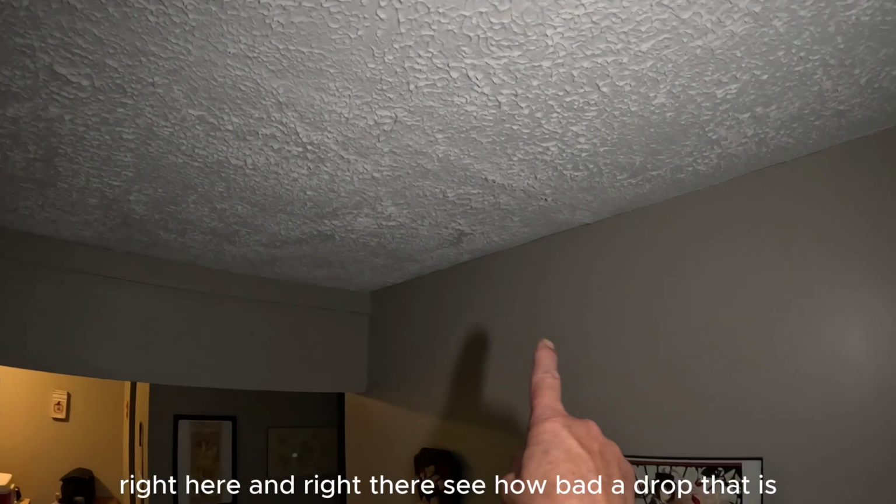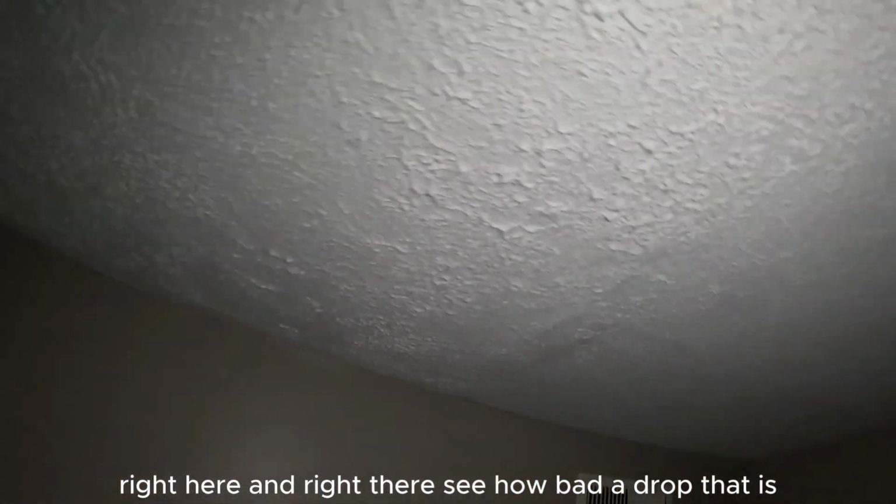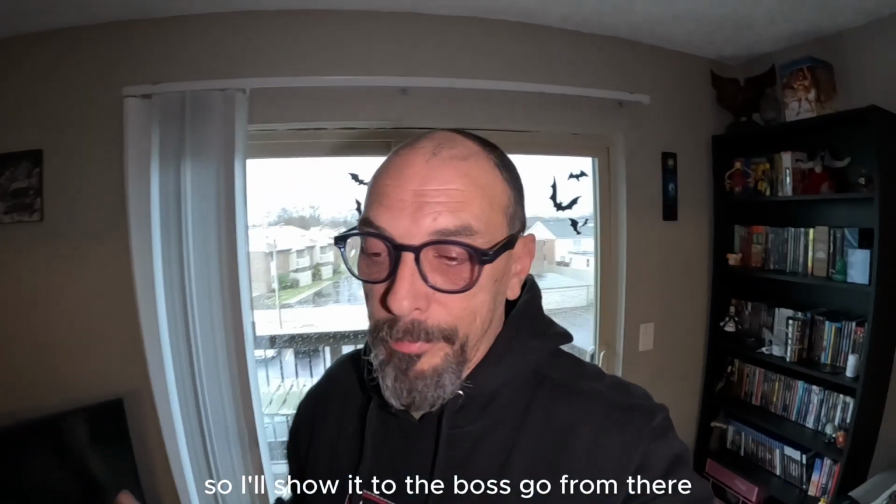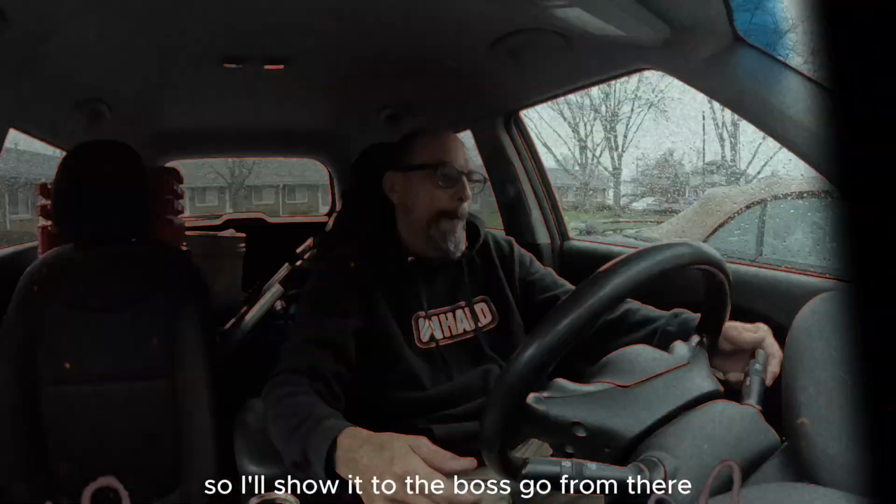See the shadows? Right here. And right there. See how bad a drop that is? So yeah, I would say this whole ceiling has to come out. So I'll show it to the boss. Go from there.